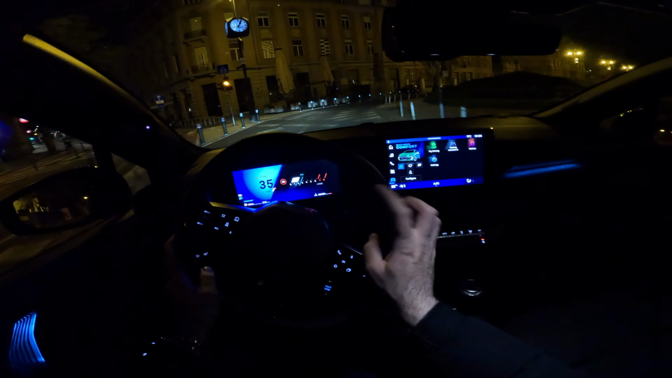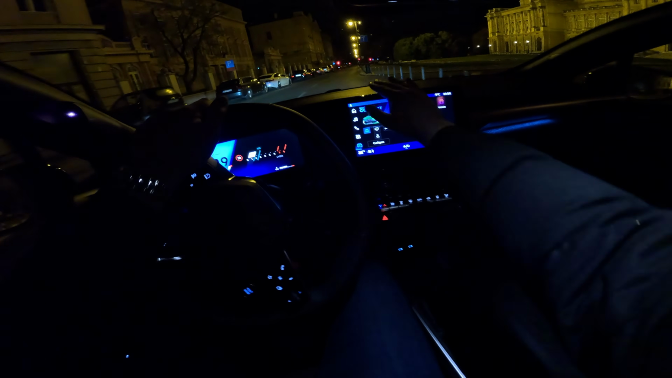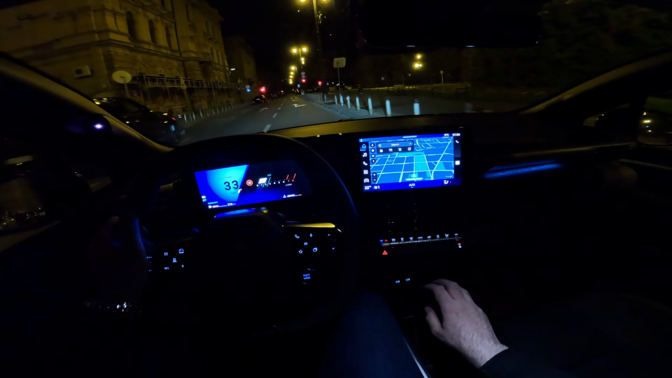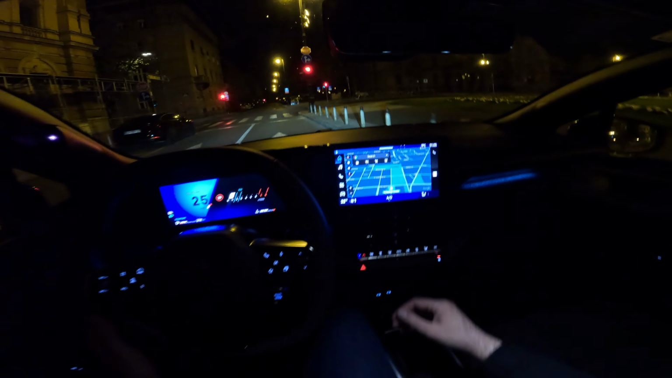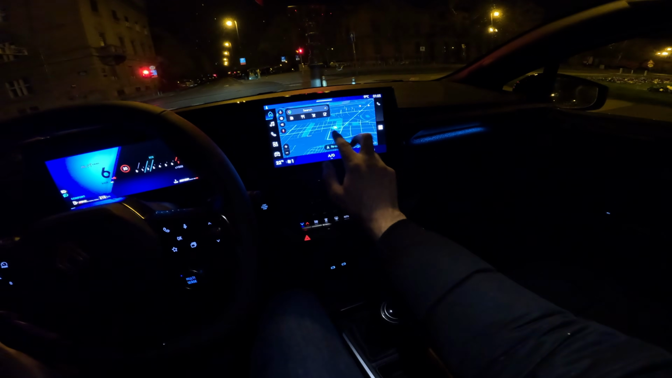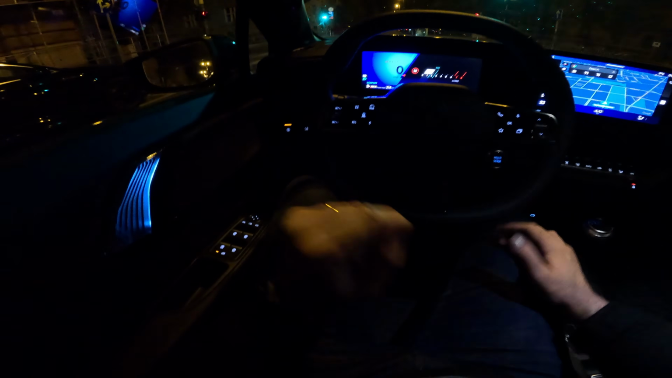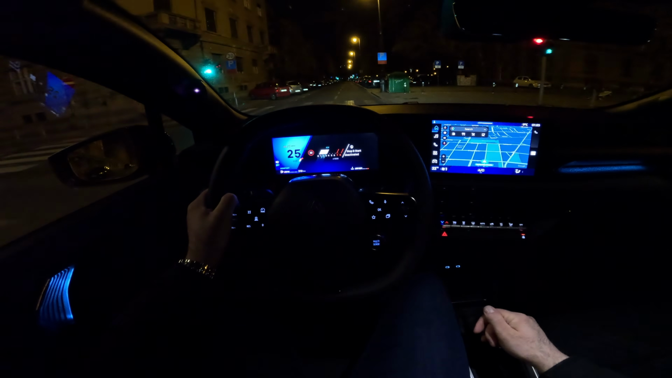The layout is beautiful. We have the dual 10.1-inch screens, and take a look at this. We have the Google Maps, so the OpenR Link with Google built in, which is a huge thumbs up from me. Very easy to use this system. It's very fast, and yeah, look at this. That's great. Start stop, you can deactivate it here by just pressing the button.